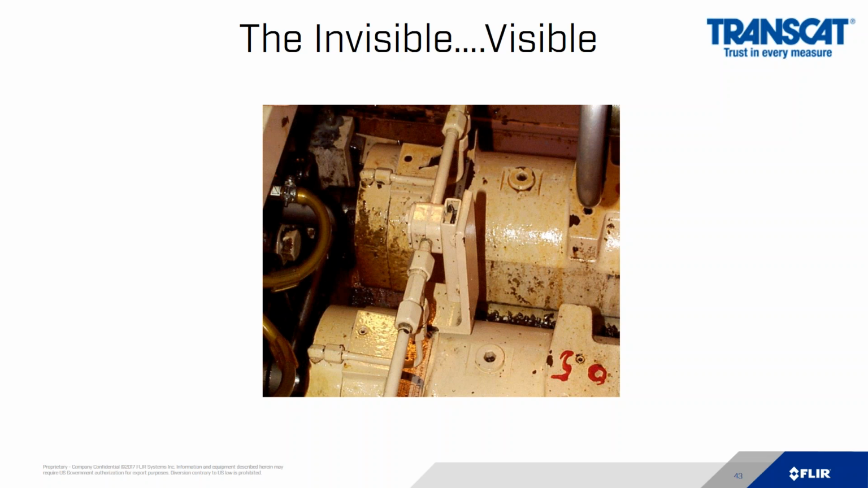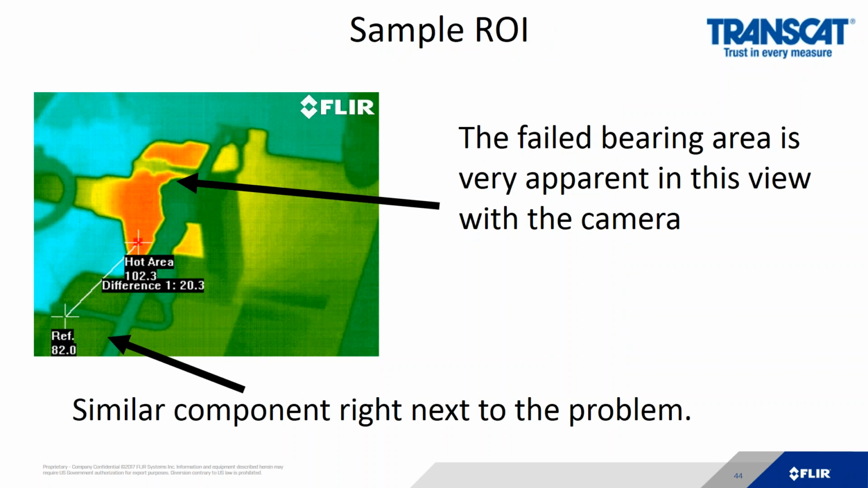So here's a classic example. The invisible. We make the invisible visible at FLIR. So I have these two motors, these two spindles right here. With our eyes, we can't see any difference. Maybe one appears to be a little dirtier than the other. But under infrared, we see the one is much warmer than the others by roughly 20 degrees. They're doing the same amount of work. They should be the same exact temperature. But we discovered that the one on the top is about 20-degree difference.